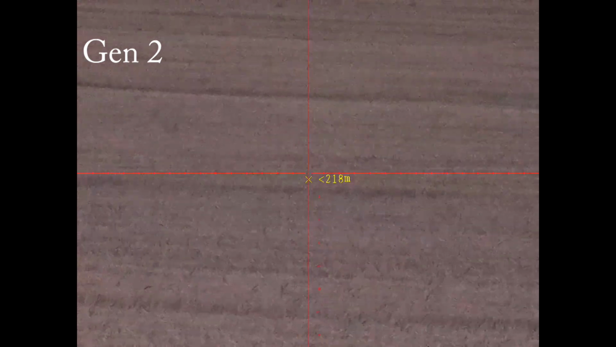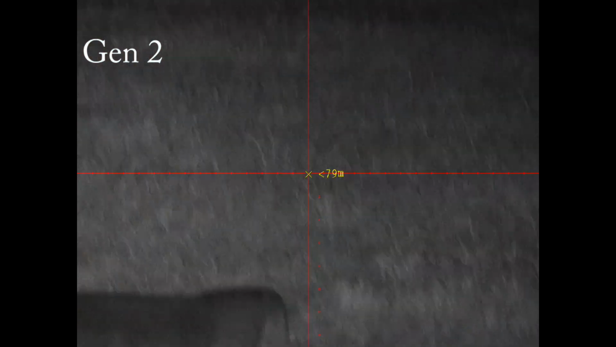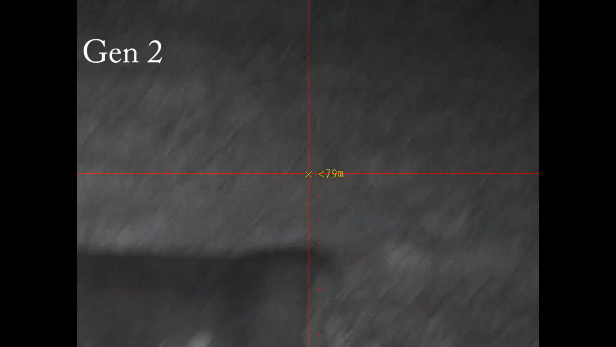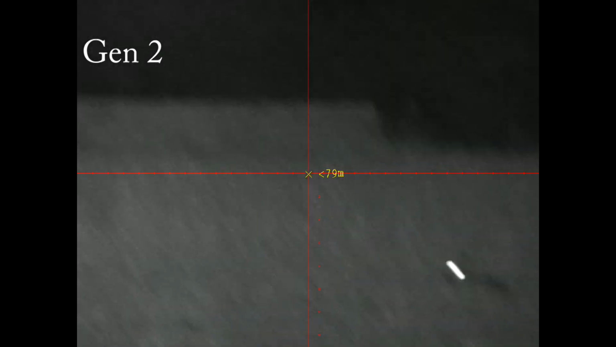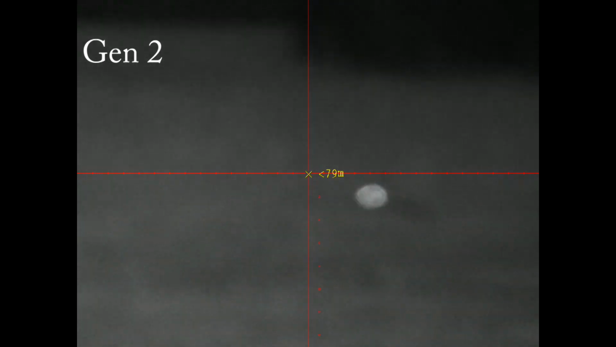When you flick into black and white mode for darkness, that's the point where you're probably going to start using the illuminator. But you'll see actually in this video there are times when the illuminator isn't even switched on. Essentially without the illuminator you don't get the eye shine, and when the eye shine's there that means the illuminator is on. But you'll hear me click between 1, 2 and 3 settings, and that will give you the difference in illuminator intensity.